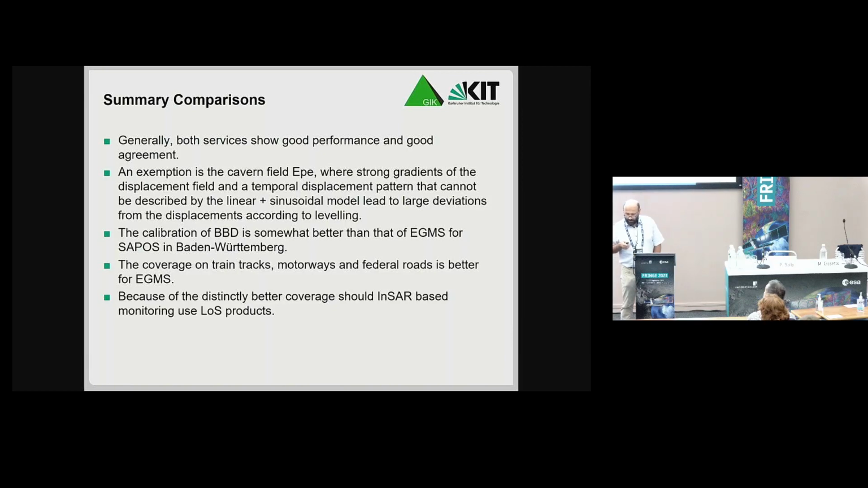So I come now to an intermediate summary regarding the comparisons. I would say that in general, both services show good performance and good agreement, but if there is a strong spatial-temporal gradient, as in EPE, problems might occur. We saw for the SAPOS stations in Baden-Württemberg that the calibration of BBD is somewhat better than that of EGMS.